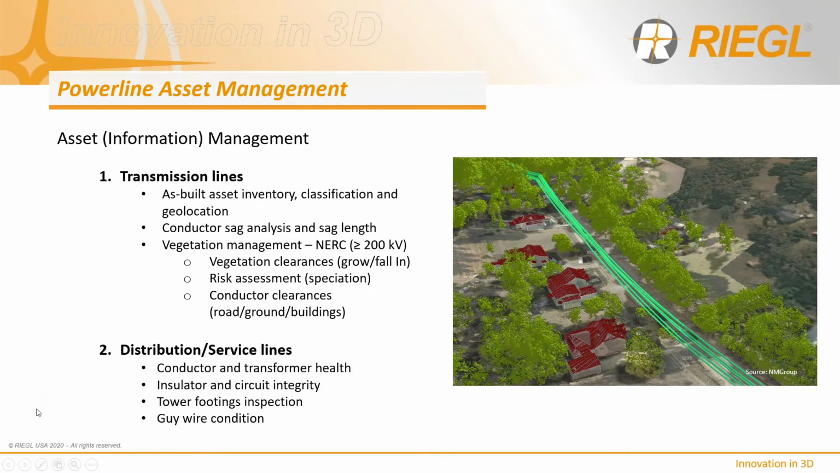On the distribution service side, it's looking at conductor and transformer health, integrity of the insulators and the circuitry, tower footings inspection, guy wire conditions. Both NERC mandated and otherwise, these are some of the more common ones.